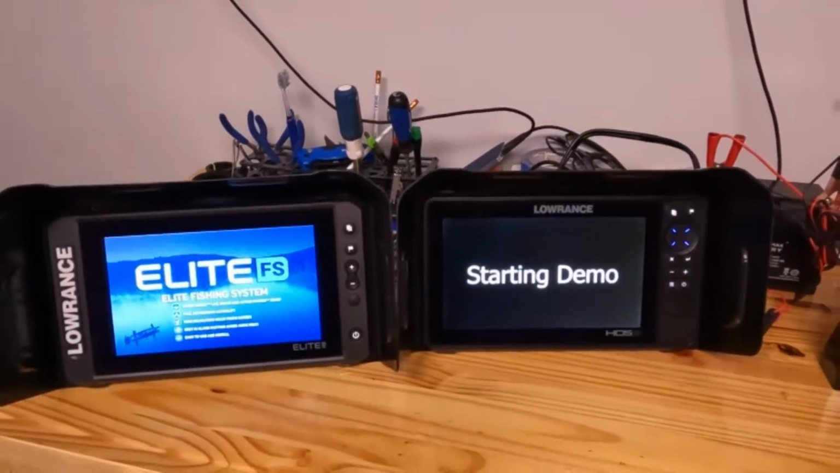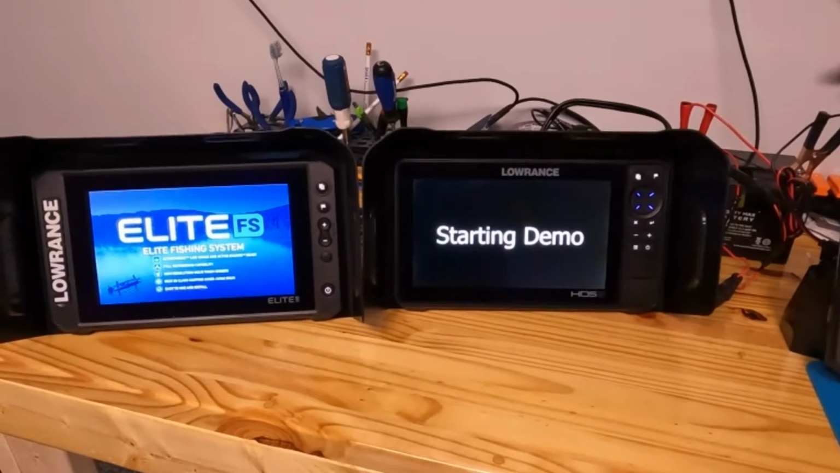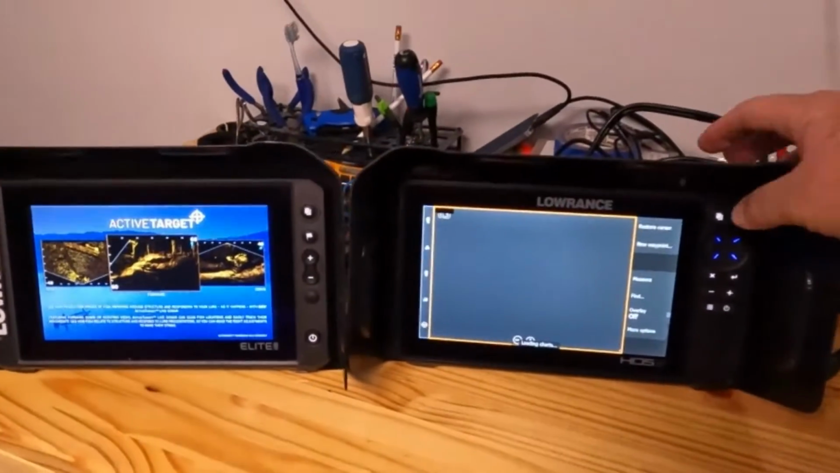This will help watching them do the different things, side scan, down scan, 2D sonar, etc.